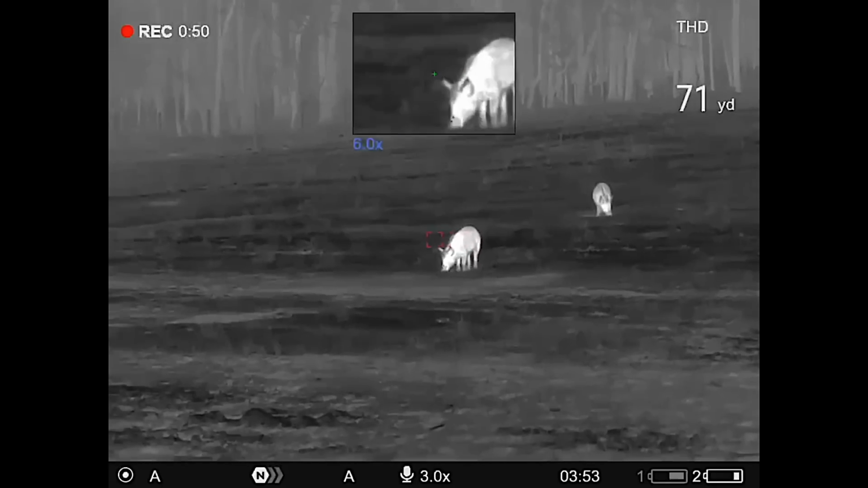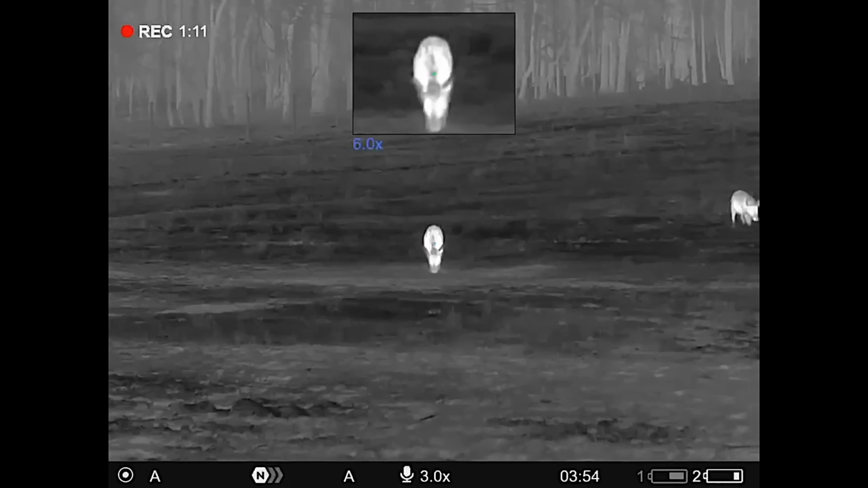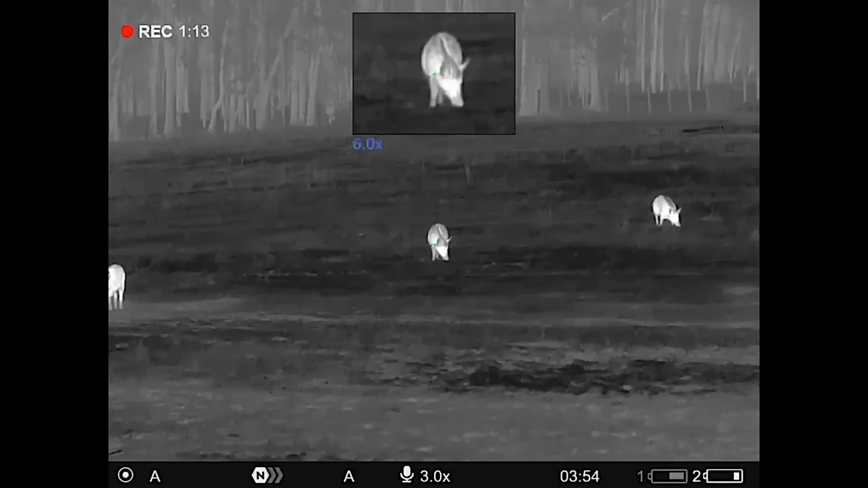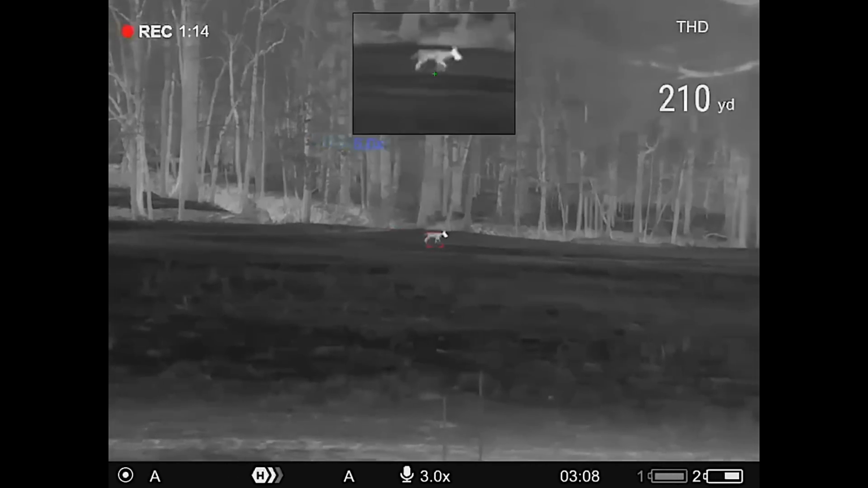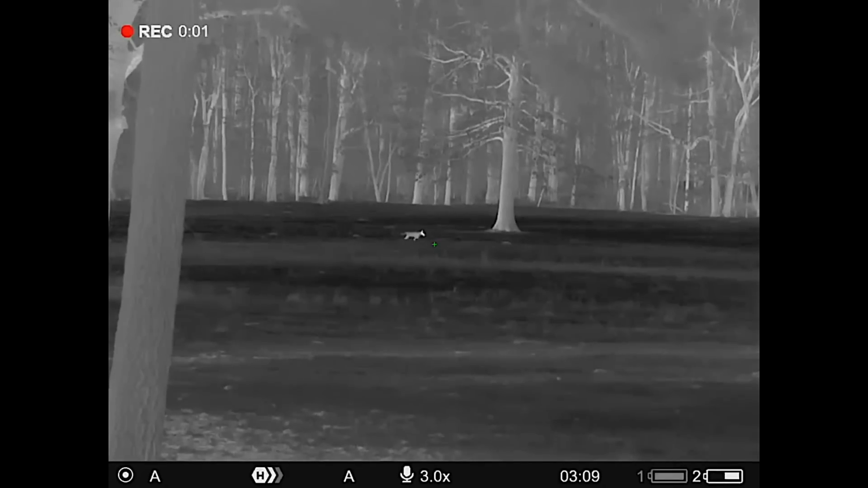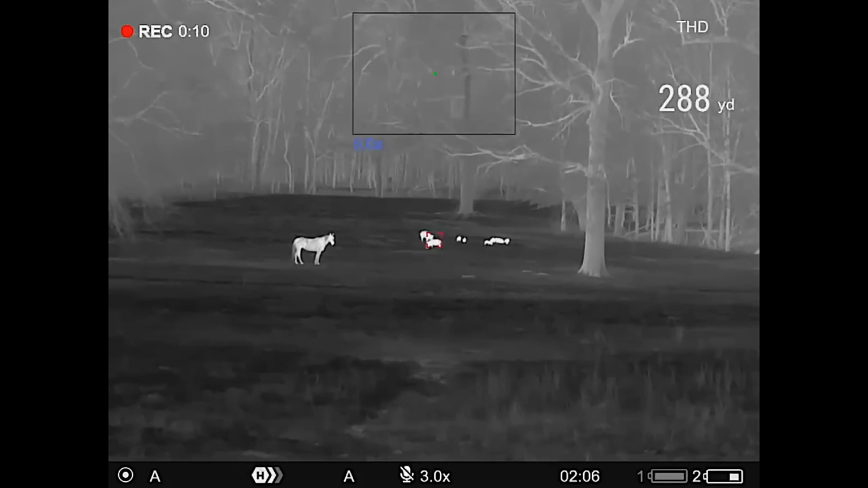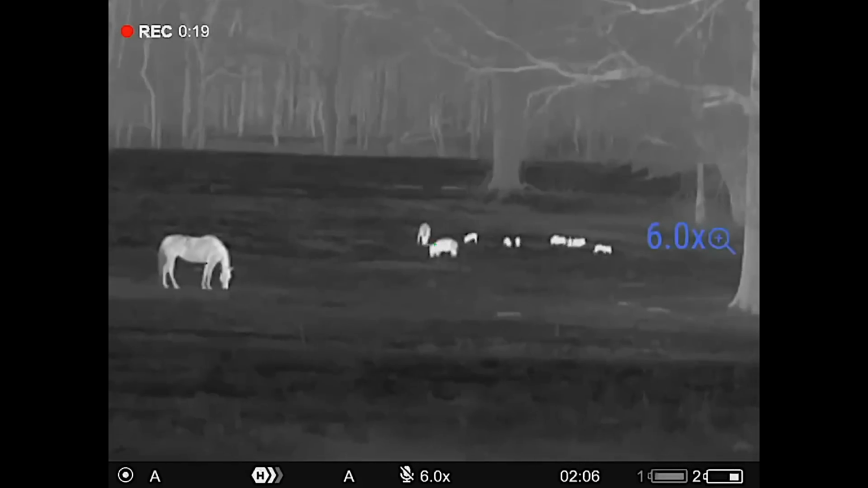And we would say 400 to 600 yards. Now, that's a big range, but I think that's realistic. I think there's some guys that pick this up that may not be super familiar with thermals, and they may get out there in the 400-yard range and be like, okay, I think that's a hog, or I think that's a coyote. But I think with some experience, getting in that 500 to 600-yard range is definitely doable, especially with that 3-power. Right. Battery life.